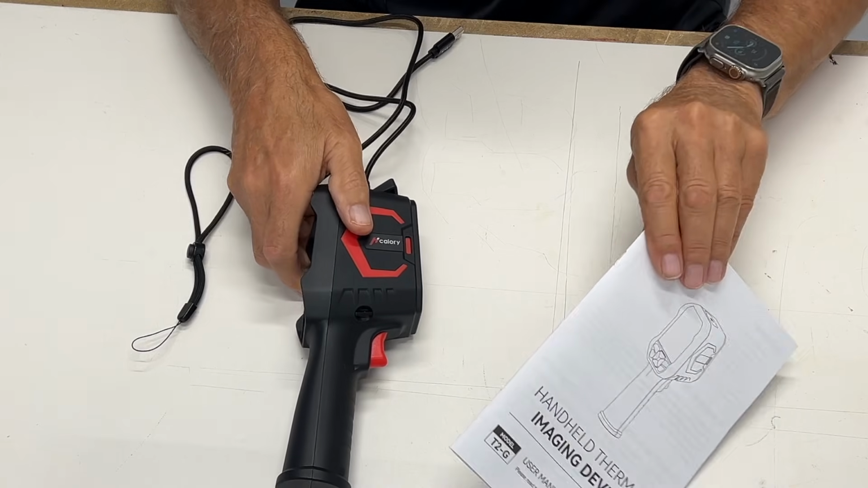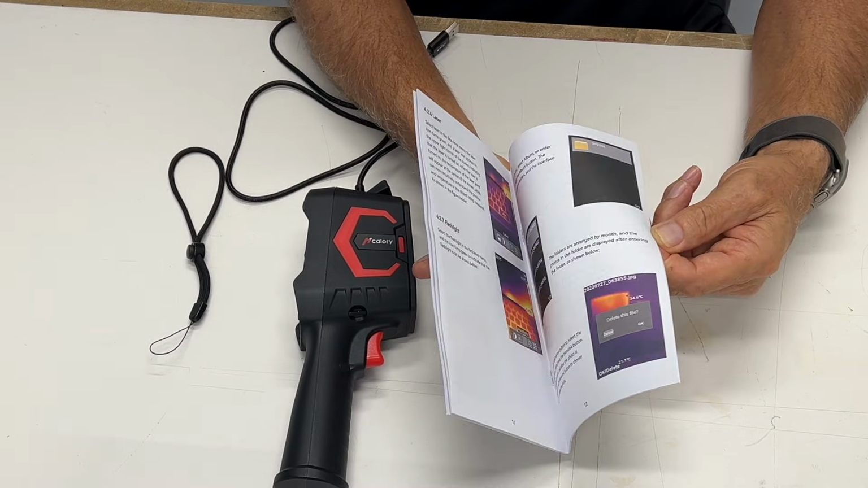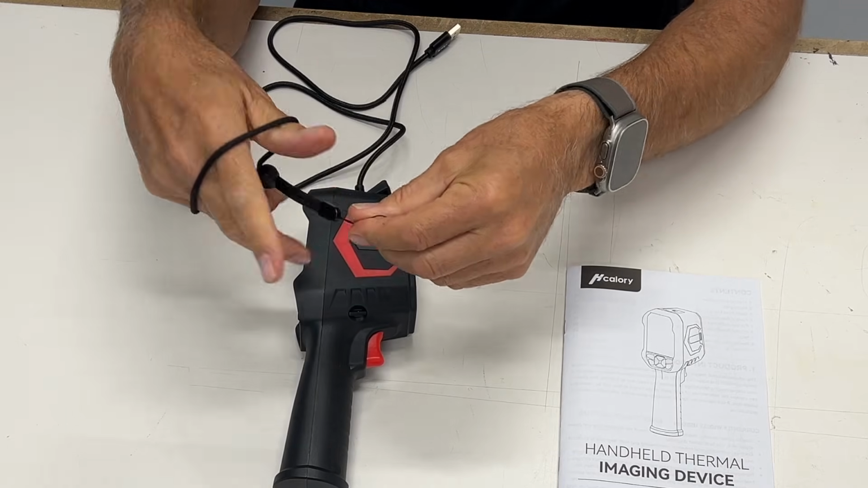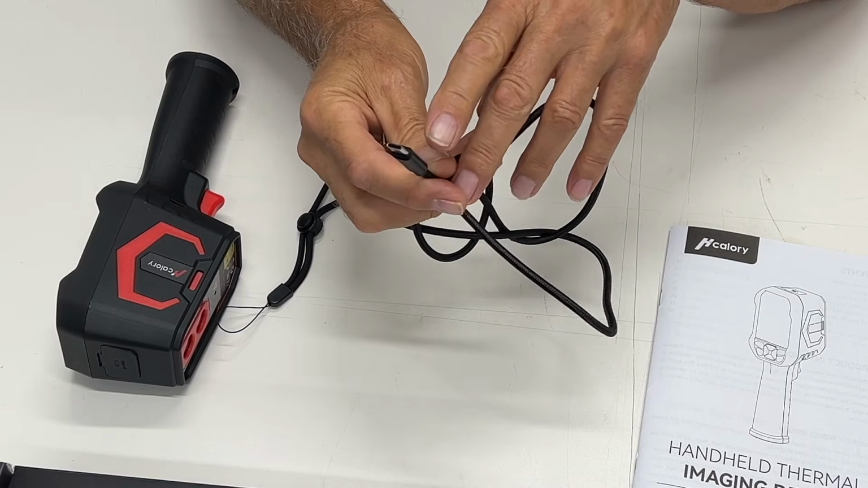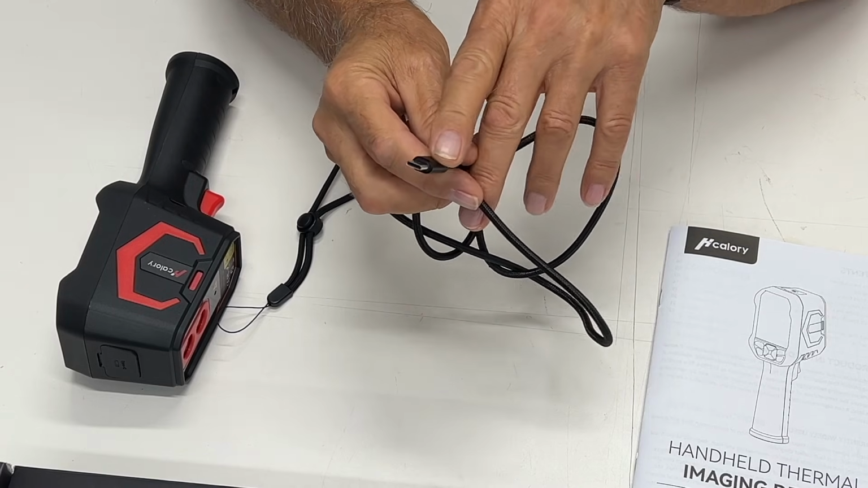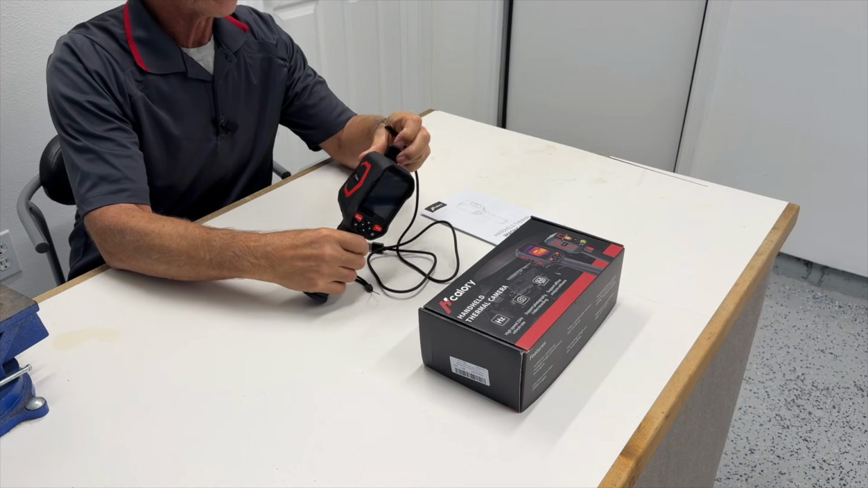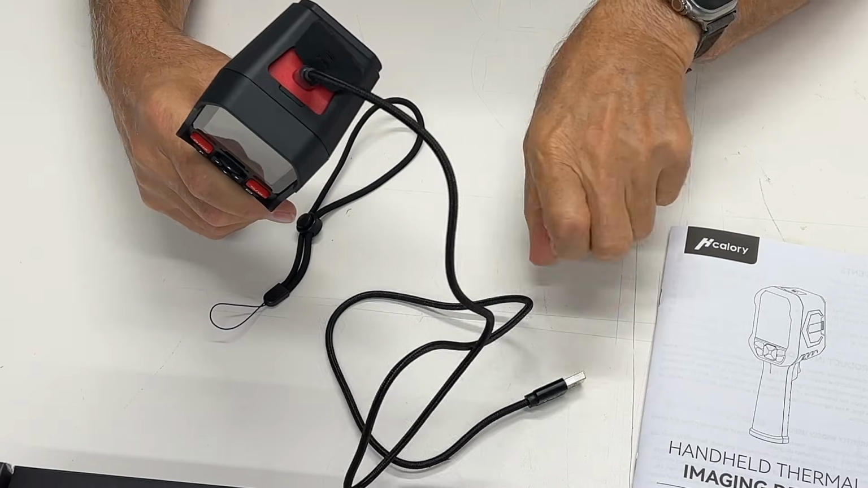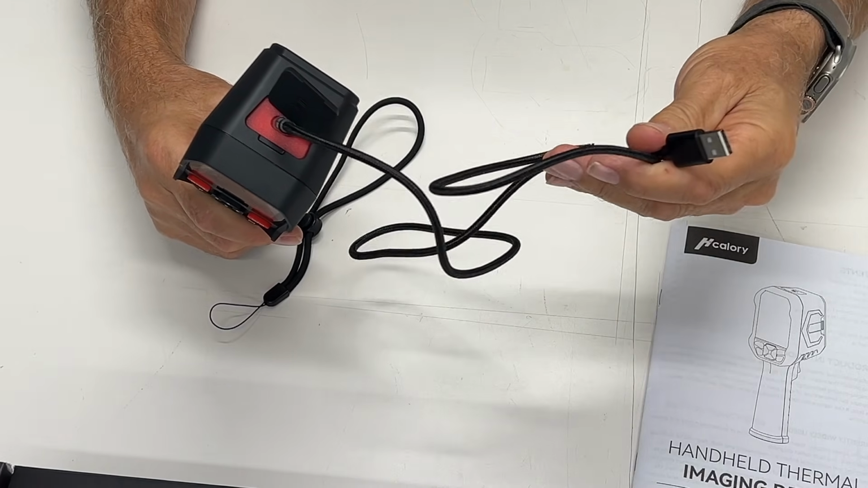There's also the manual it comes with, and it's got a lot of good stuff in here. And then there's a lanyard to put around your wrist and carry the tool so you don't drop it. Now the charging cable is going to be the USB-C. It's going to plug right into the top of the unit itself to charge it. It's also going to be the data cable to transfer images and video to your computer.